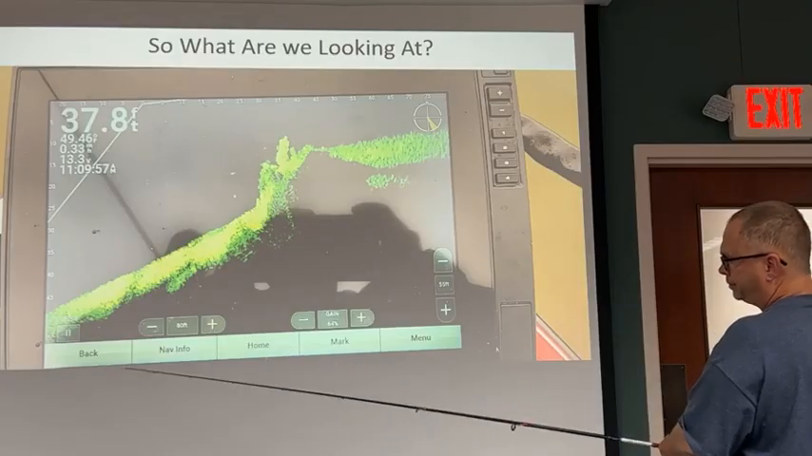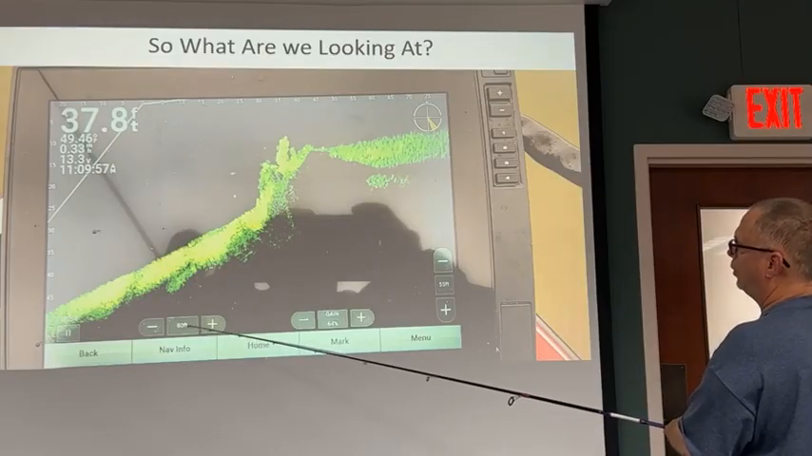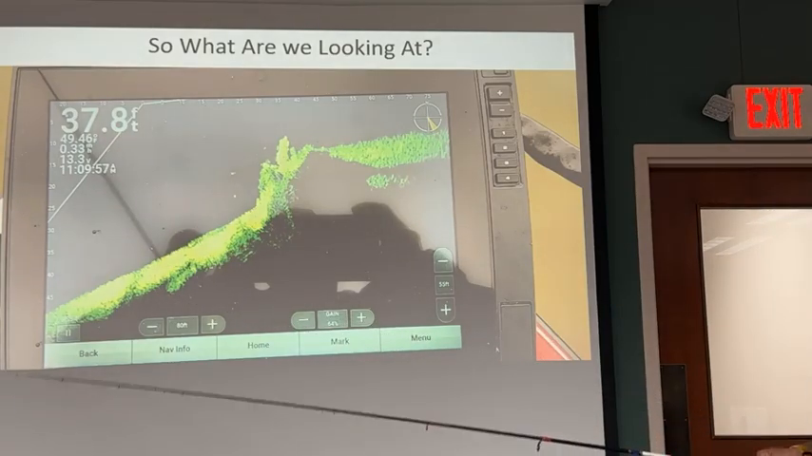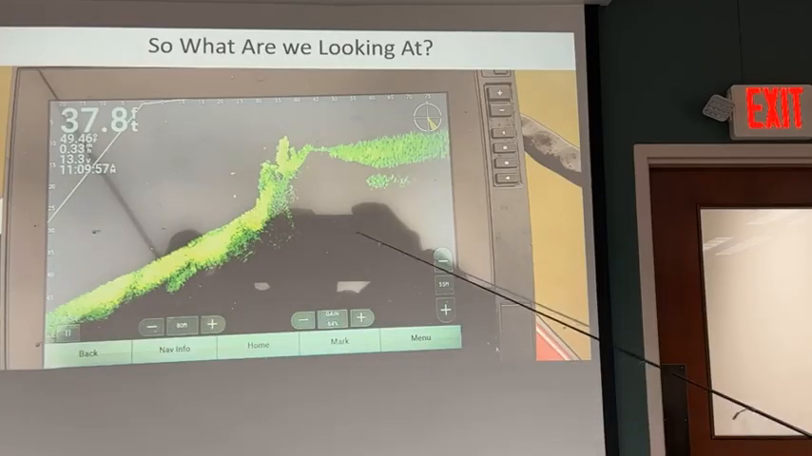So down here, this is the forward. So I'm looking 80 feet forward. I've got my gain set on 64. If you don't remember anything else, if you do get a Livescope, start with your gain at 60, and then work it up or work it down. And then I've got over here the depth. The depth is really important.